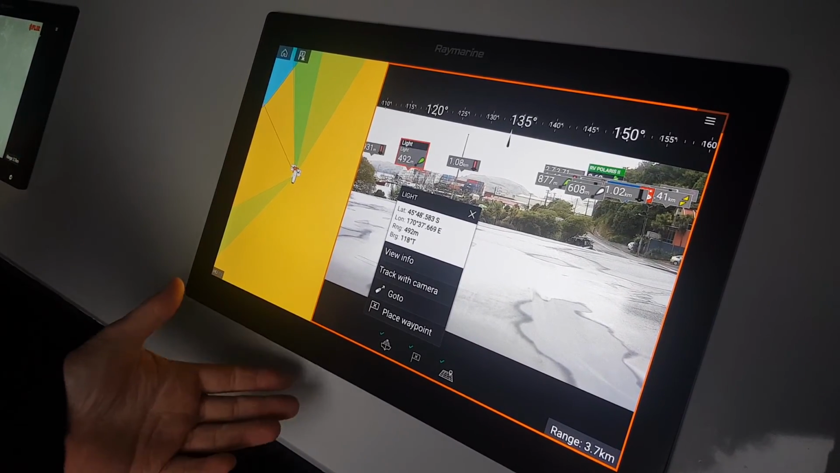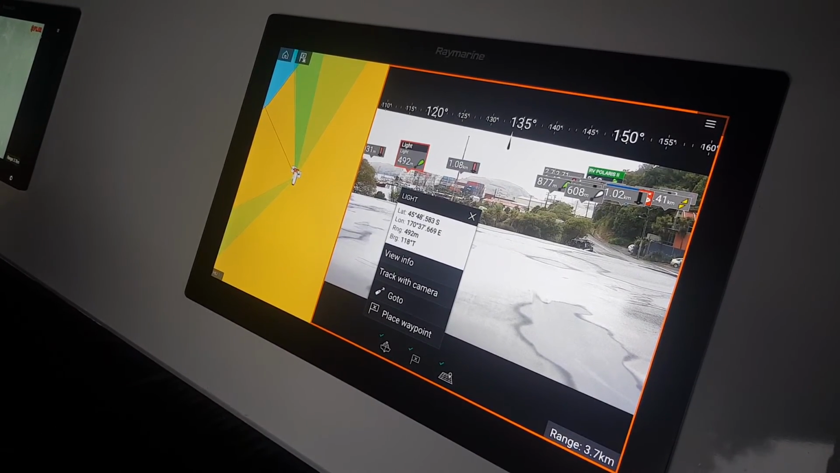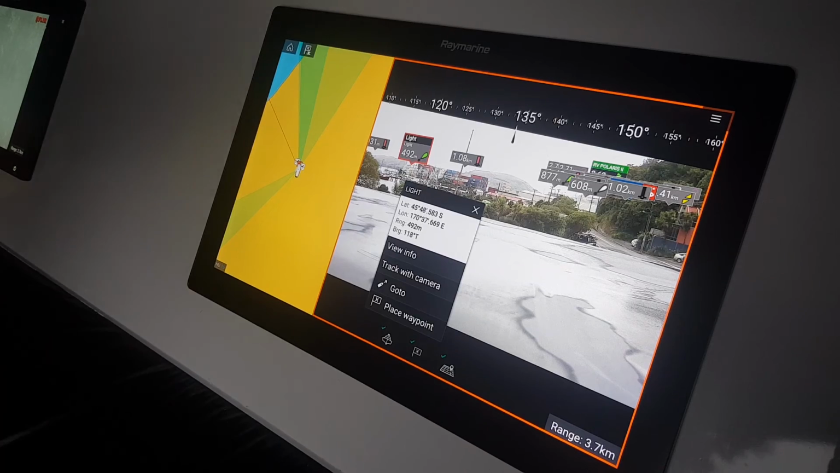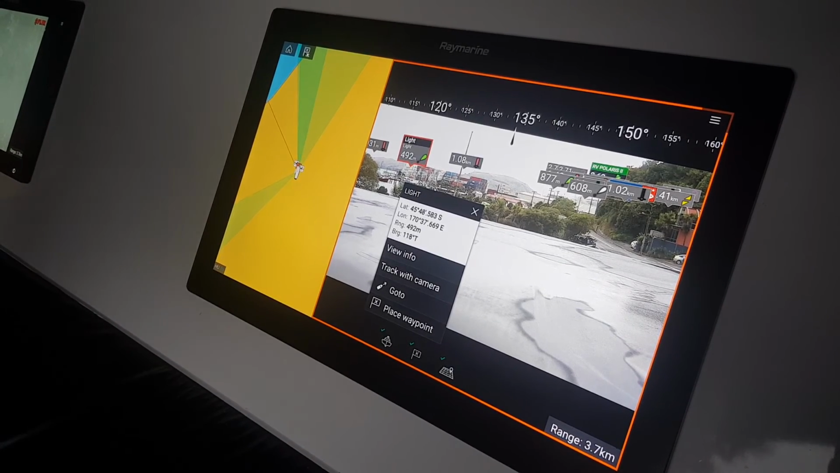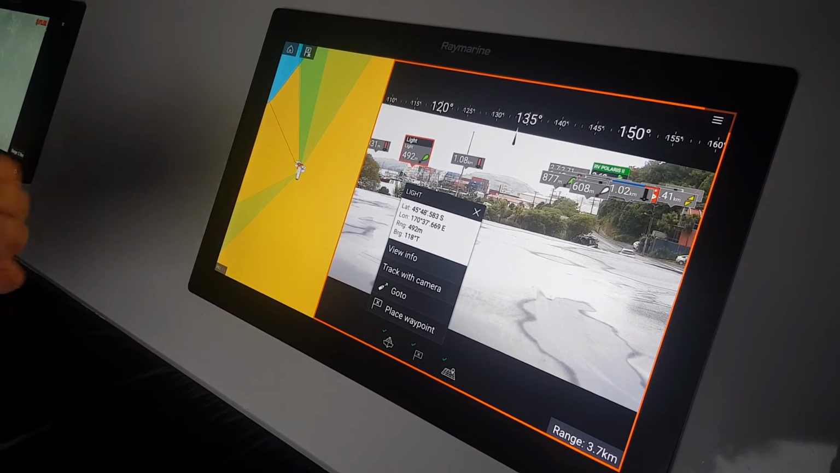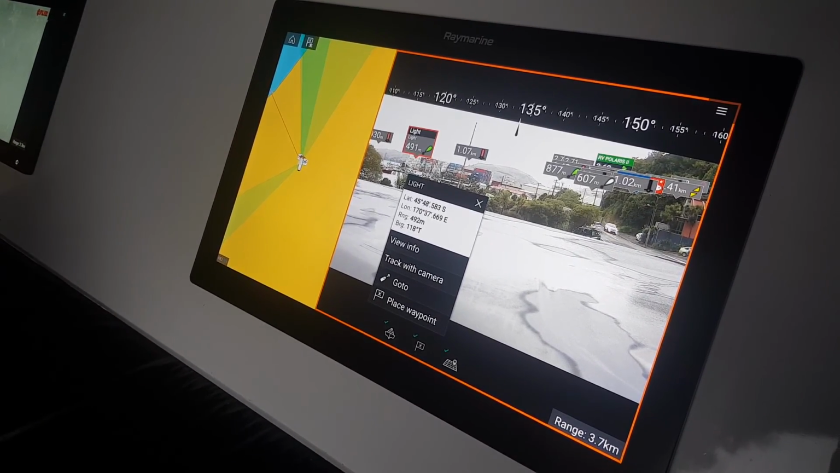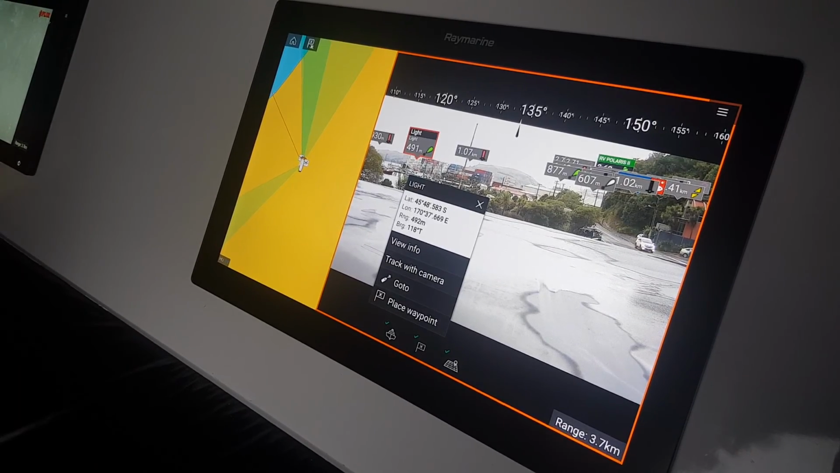But it starts at that level with the AR200 module, which is a relatively cost-effective solution for most boats, and then it builds up from there. So then you can go to a 232, which is a basic thermal, and then you've got the M300 series, which starts with a visible light only, that 30 times optical zoom, and builds up to the dual payload and the long-range model at the highest end of the spectrum.